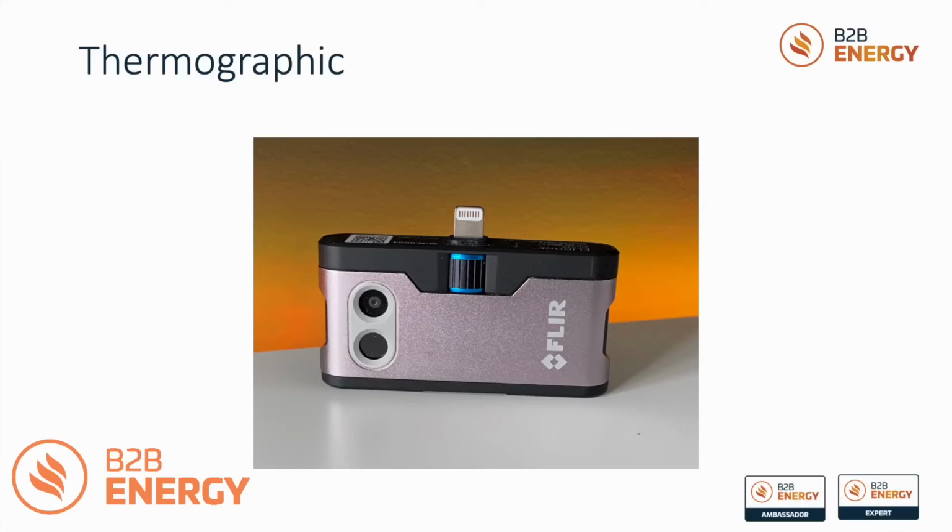You can still purchase these online, and you can see this particular camera is an Apple camera. You can see this fitting here that will plug directly into your iPhone or your iPad. They also manufacture an Android version of this as well.